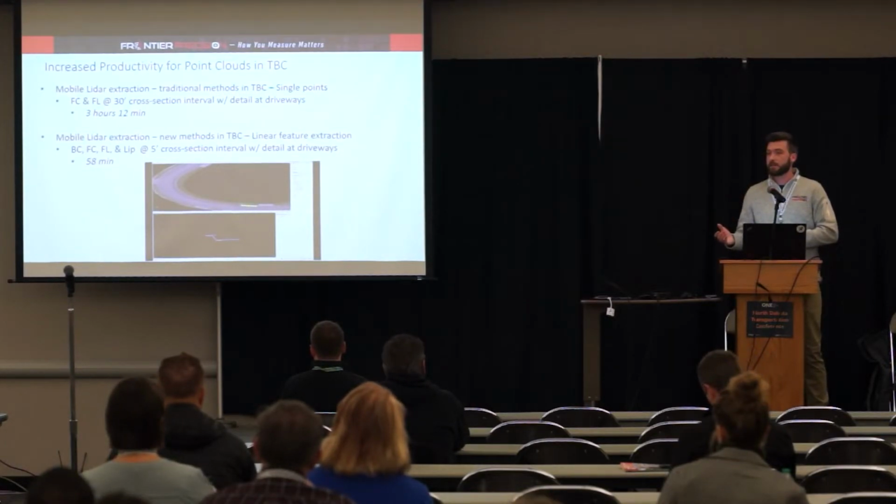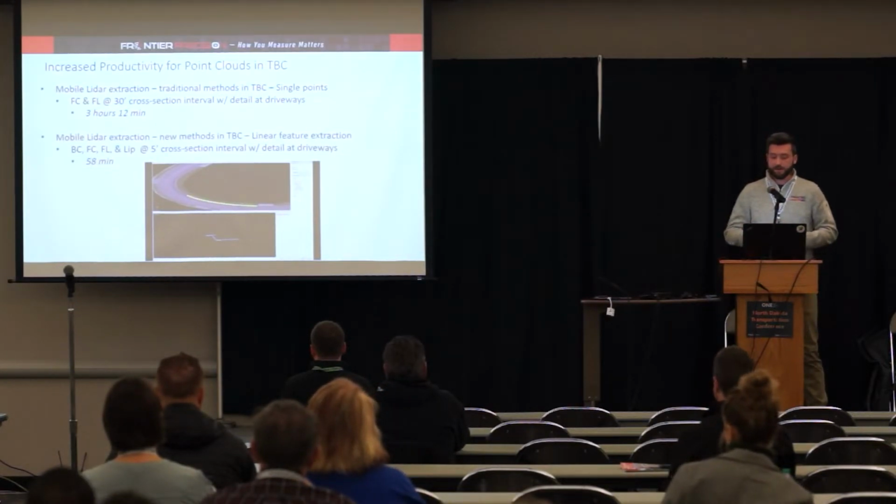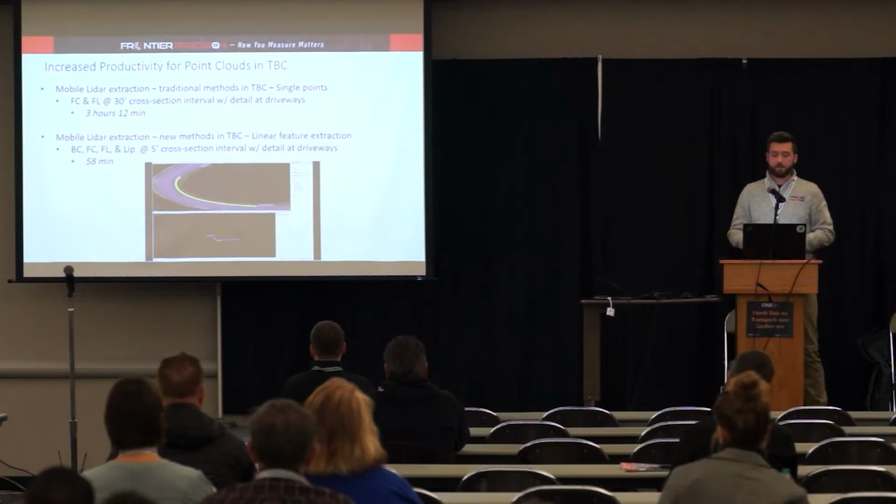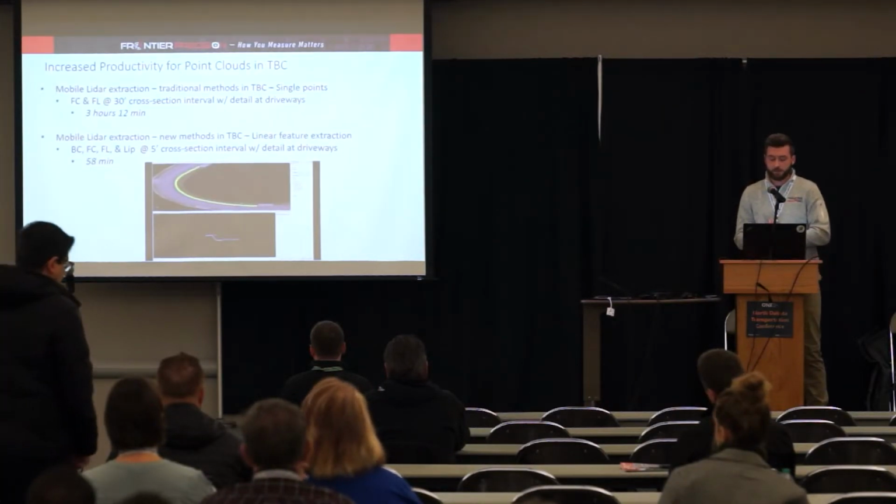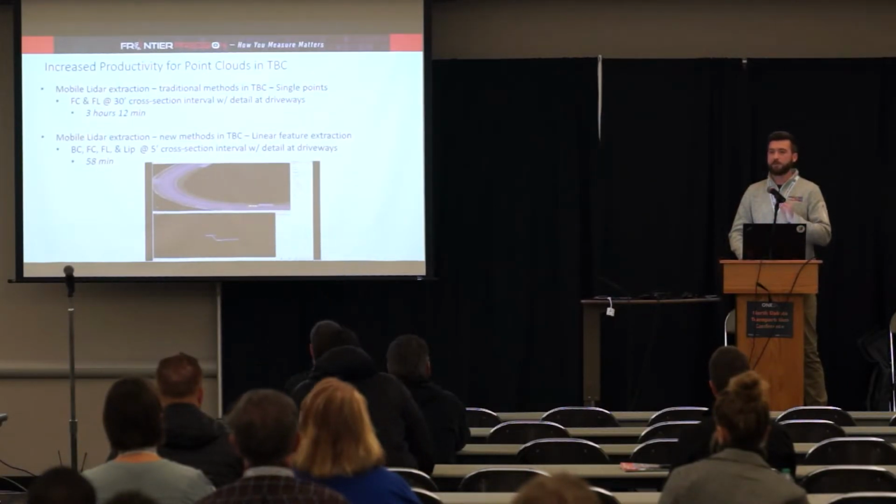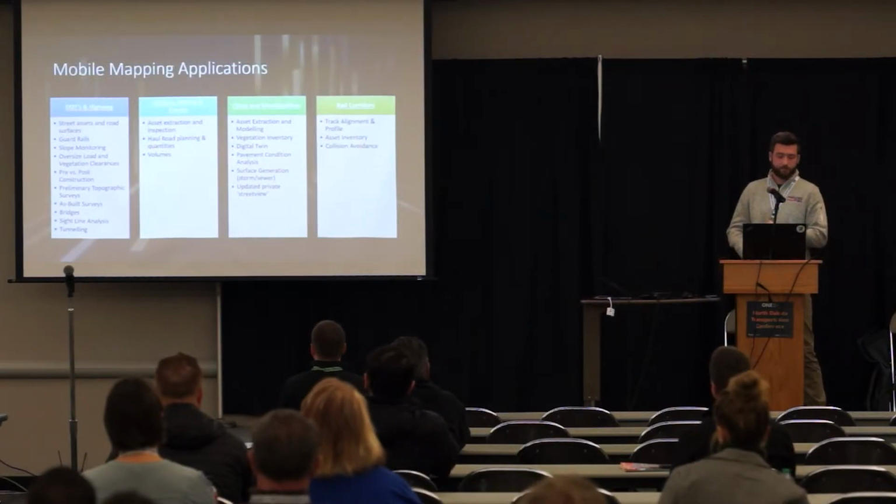That took 3 hours and 12 minutes to do on this stretch of road. When these new linear feature extraction tools came out, we ran that same extraction again, but just feeding the point cloud data into the software to automatically extract it at a 5-foot cross-section interval. 58 minutes. So an incredible amount of time savings there in that example.